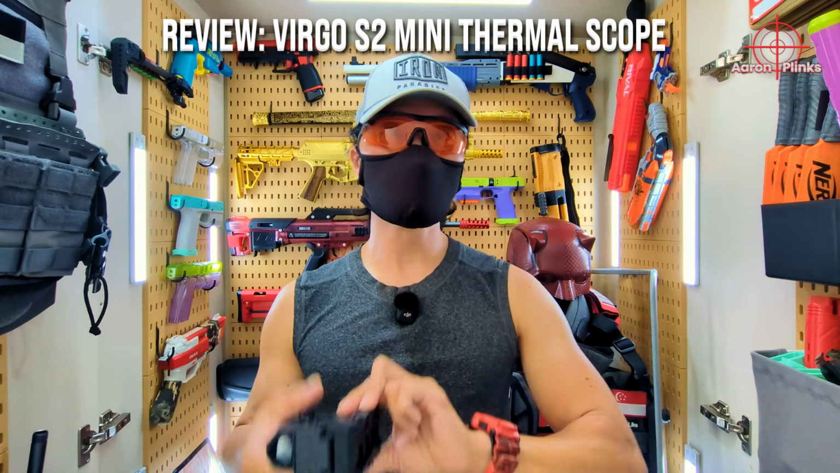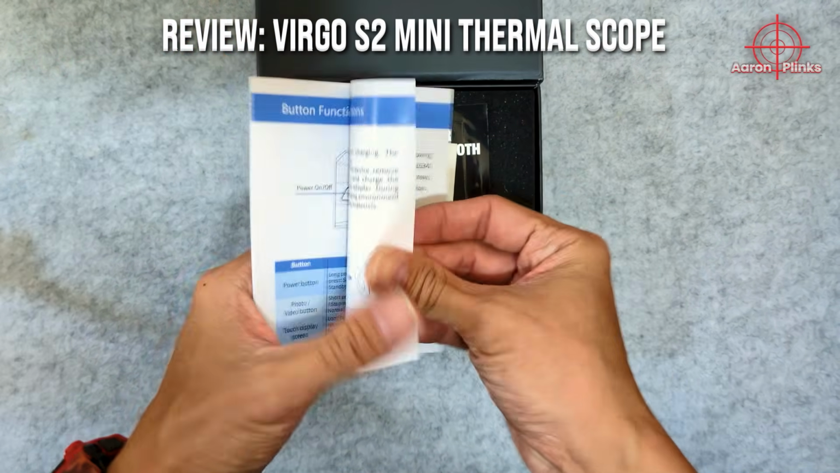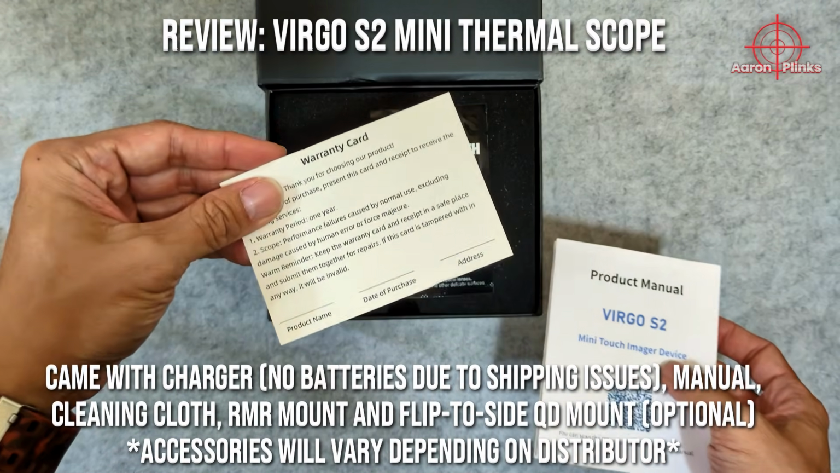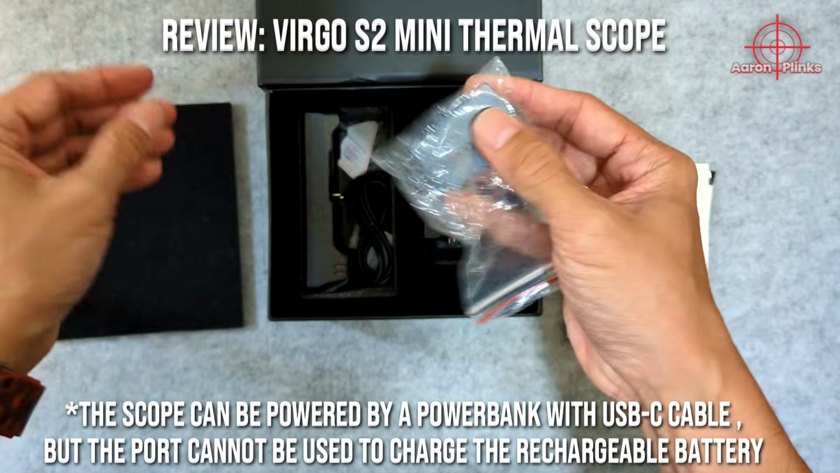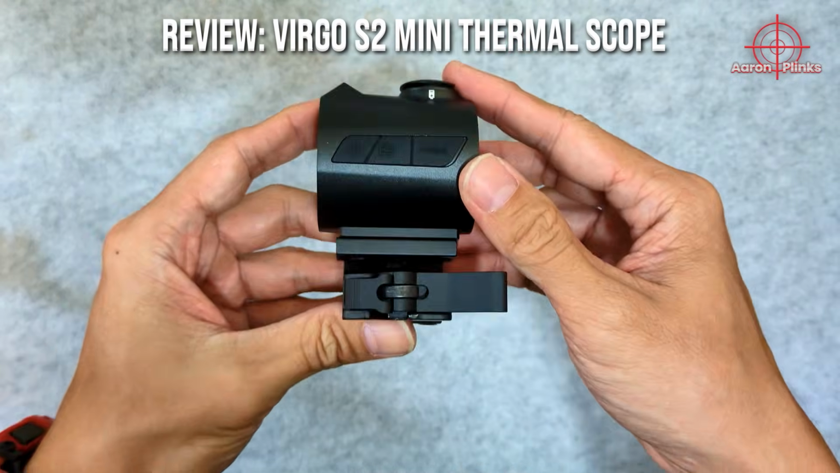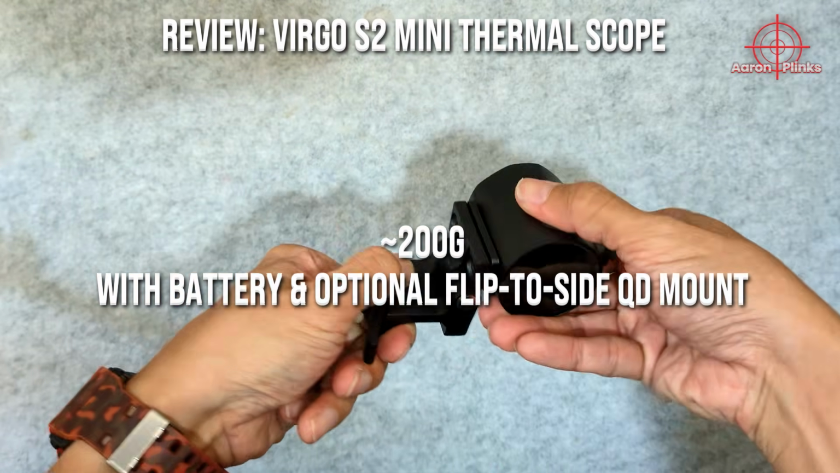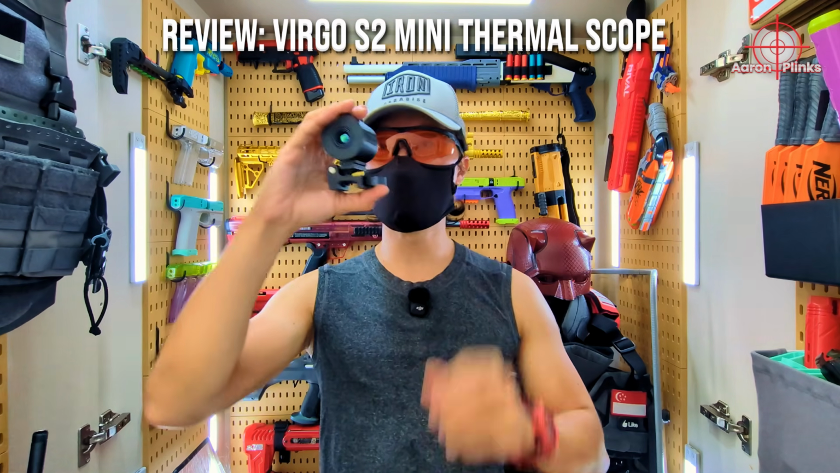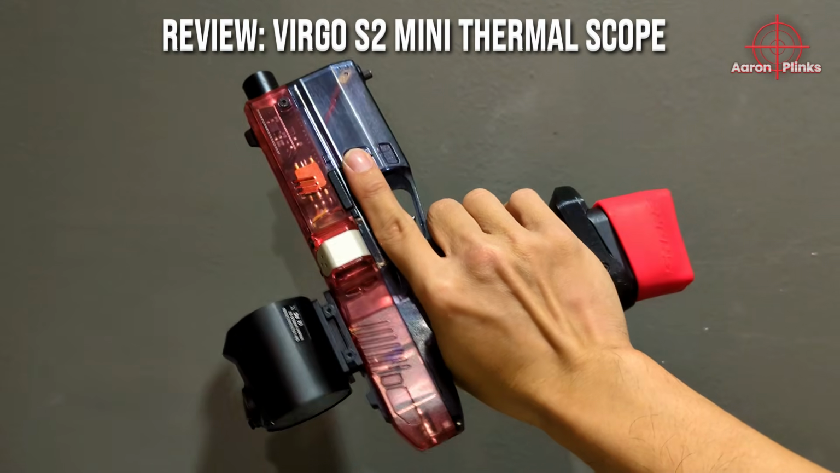This brings us to the Virgo S2 mini thermal sight. The Virgo comes in a box like this. It is a compact and lightweight device weighing about 200 grams with a battery and the optional QD flip to side mount. It can be mounted onto a Picatinny rail on the blaster as an actual aiming sight, or can be handheld as a spotting tool. It can also be mounted onto a Diana Flywheel blaster with its RMR mount.